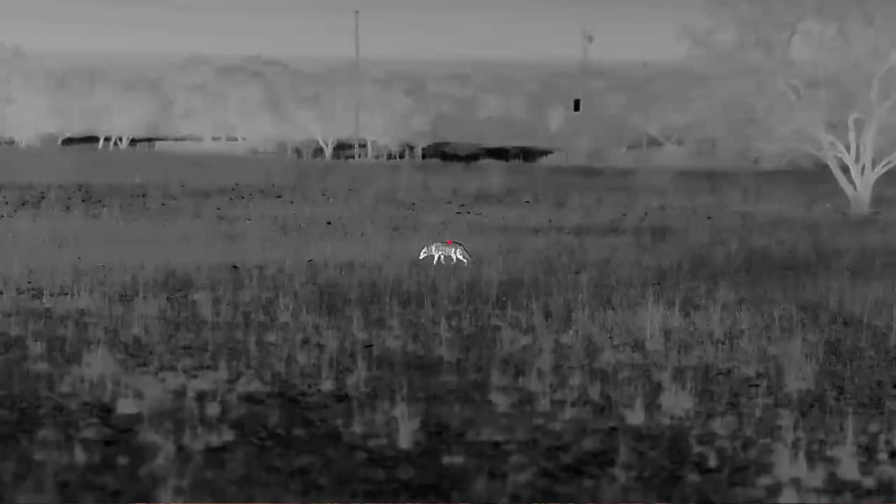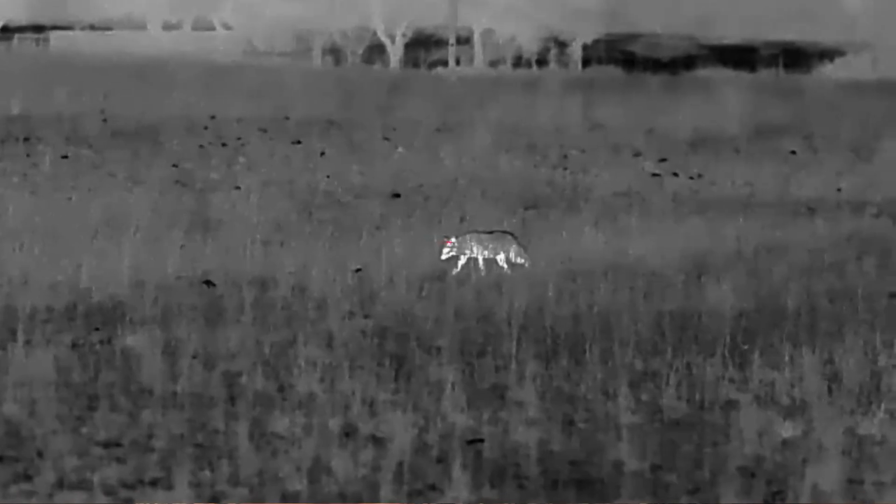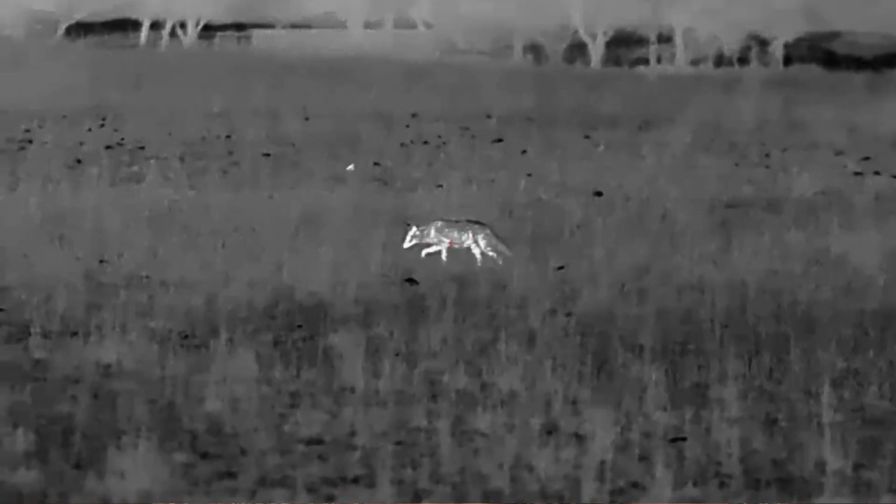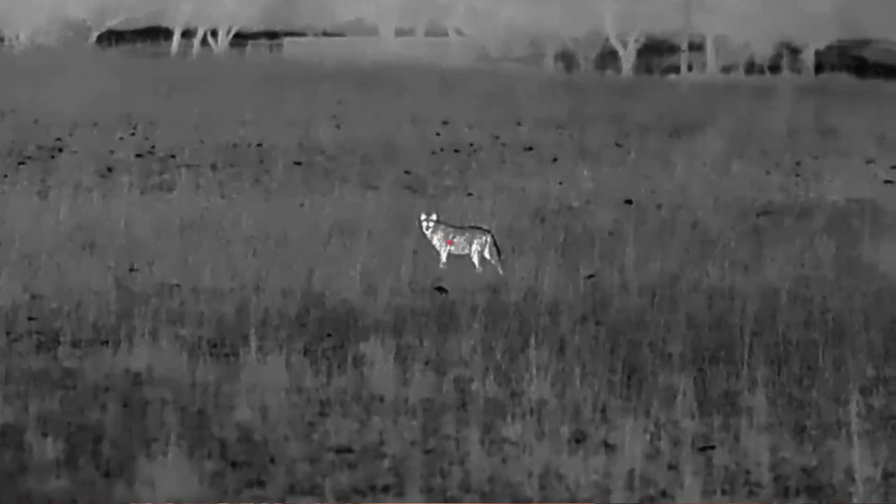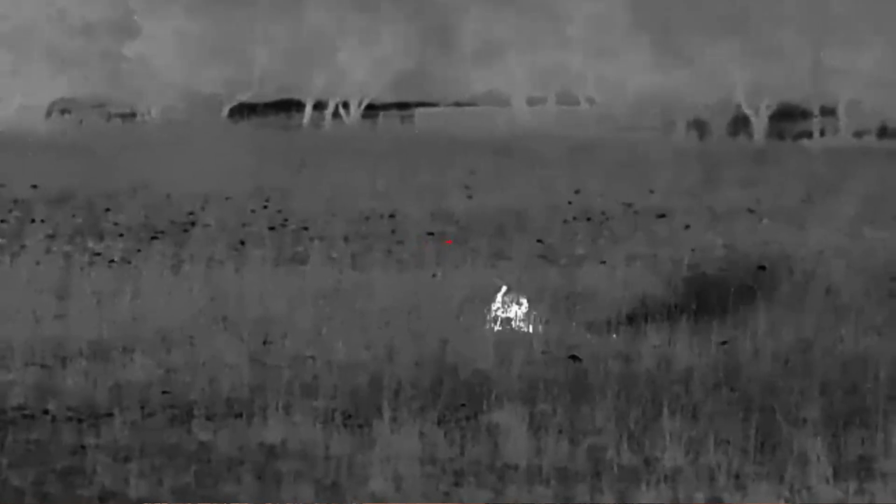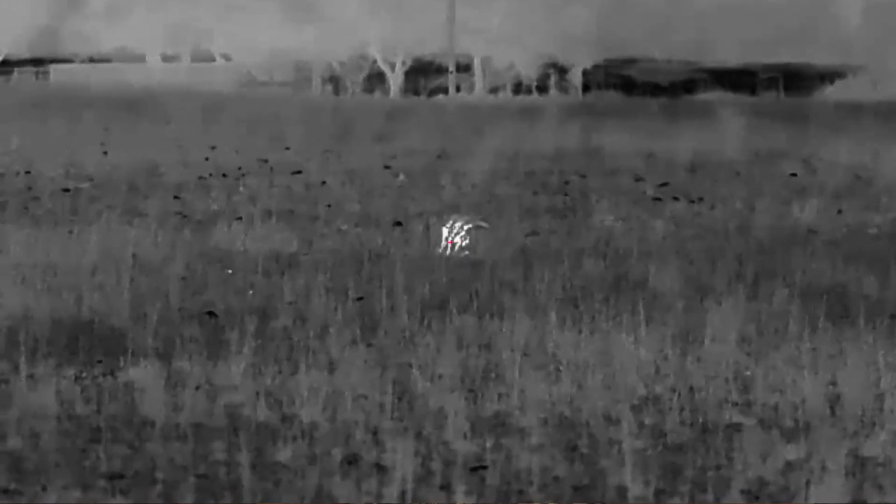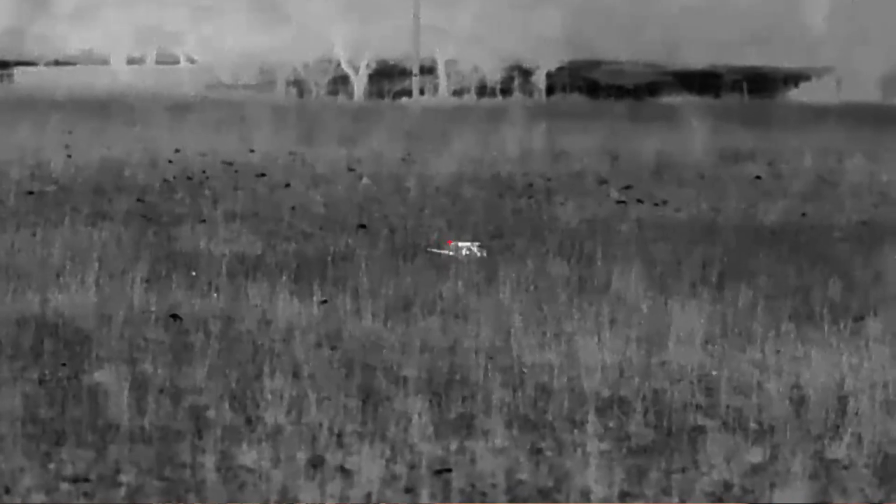But the way that they were able to get this scope to overcome some of the things that were going to be a concern with this device being a 1280 was going to be the recoil from the rifle, and that's why they have these shock absorbers in here to help mitigate that, so that way you can keep using this just how everybody wants to use it, the way God intended for us to get our critters at night with thermals. Heck yeah, love it.